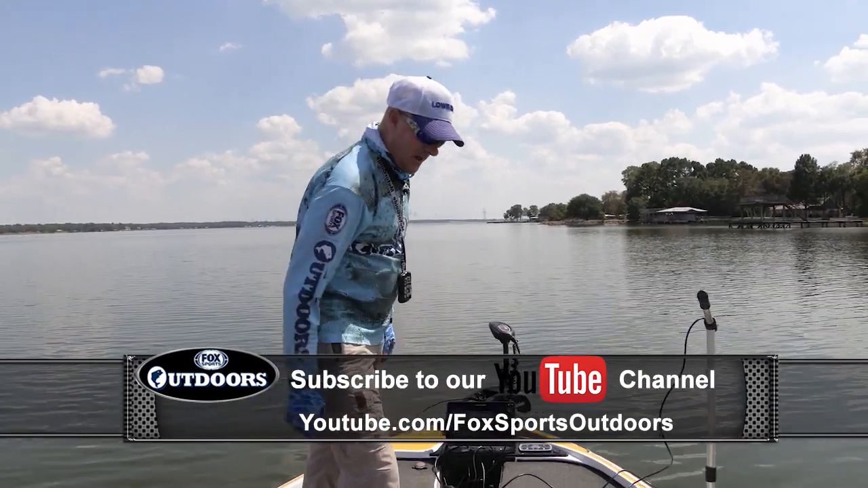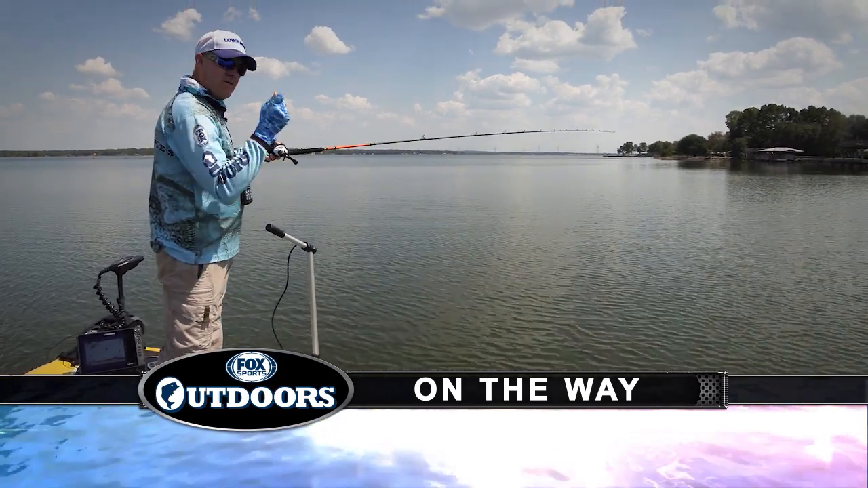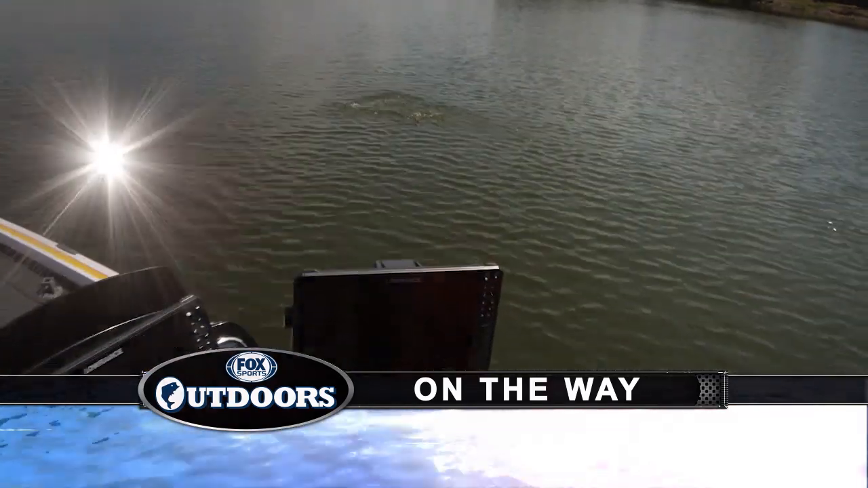Good crappie here on Lake Limestone. That heavy jig down to the bottom and then gently lifting it up off the bottom and giving it a little pop every now and then. There's one. Every now and then you give it just a little pop.